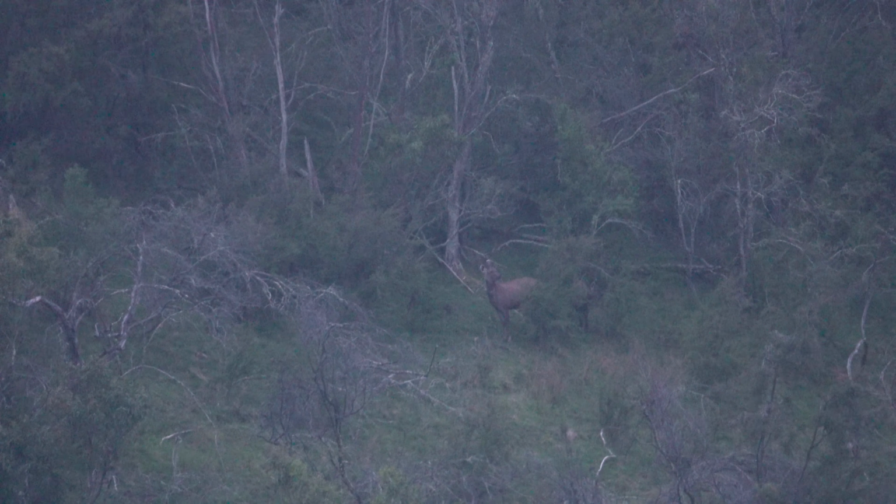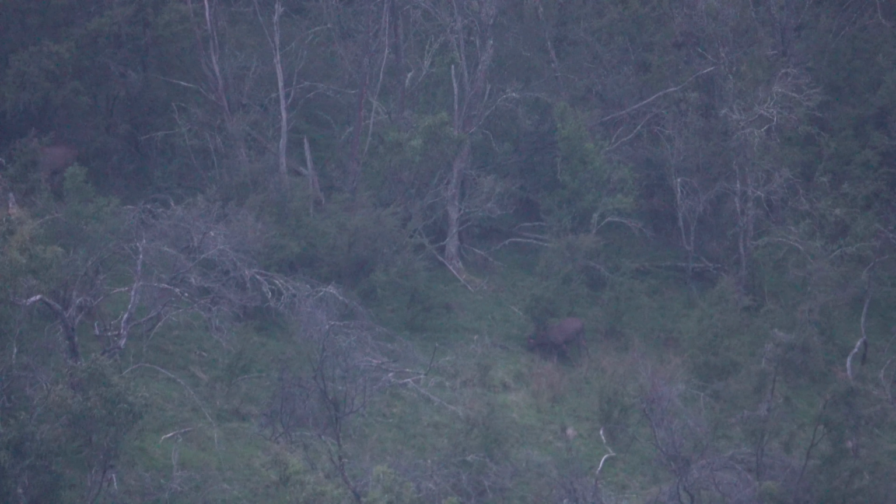One's gonna move. There's still the other one to the right. It's really amazing how well they just disappear back into the bush. Yeah. You get them in these tiny little clearings and then just gone. They really are a ghost of the bush. Up to 4.8 max. He's gonna come up or something.